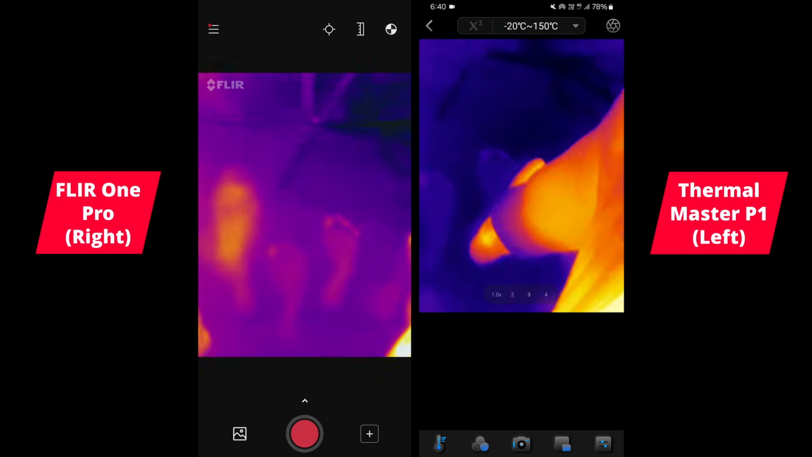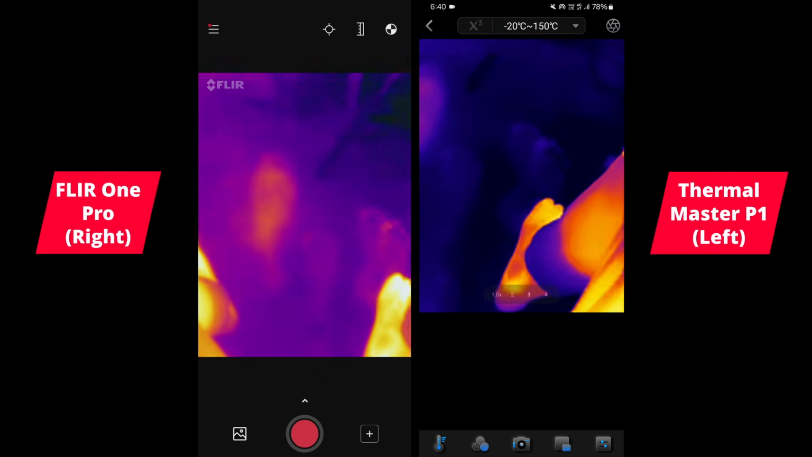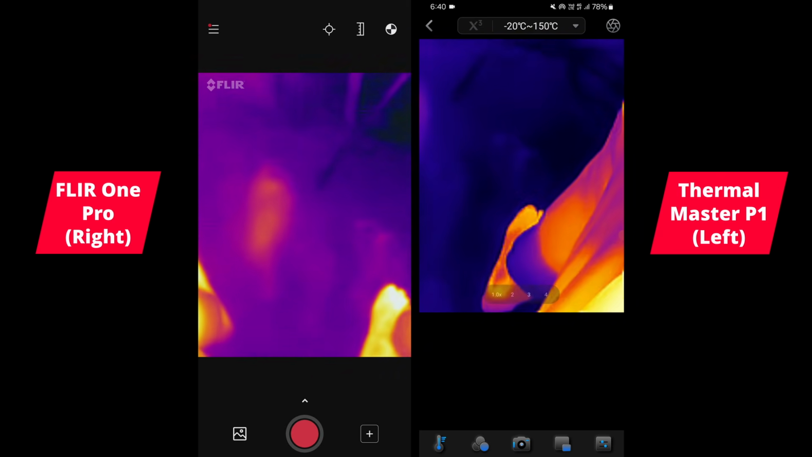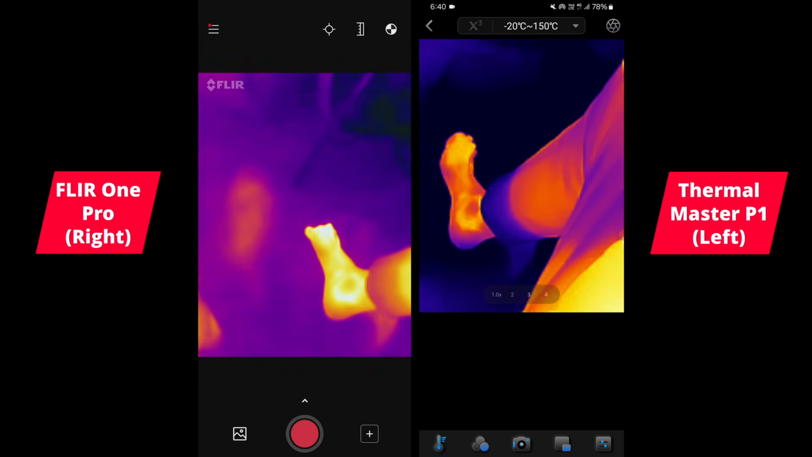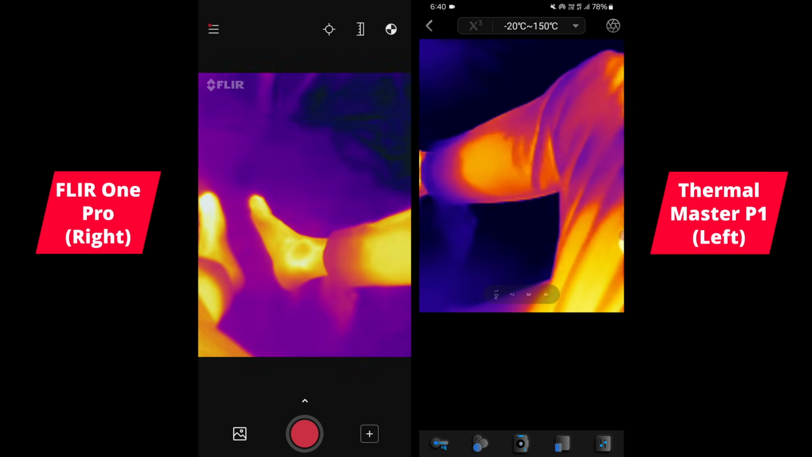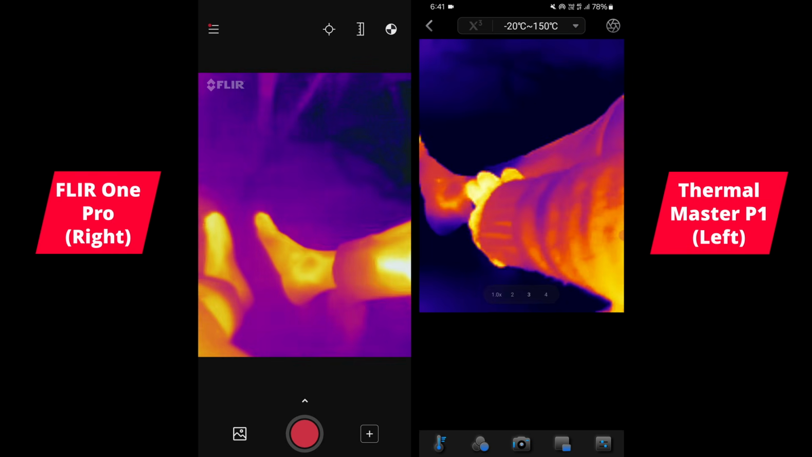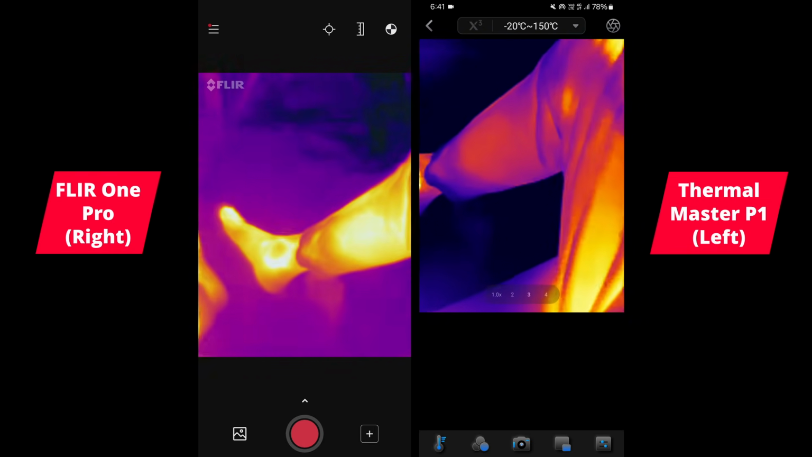But yeah, again, you can see it is able to just tell the differences a lot better and make out contrast much better on the P1 just due to that high millikelvin value. Whereas even here you can see that on my pants, it's hotter around there because there's a bit of slack there.